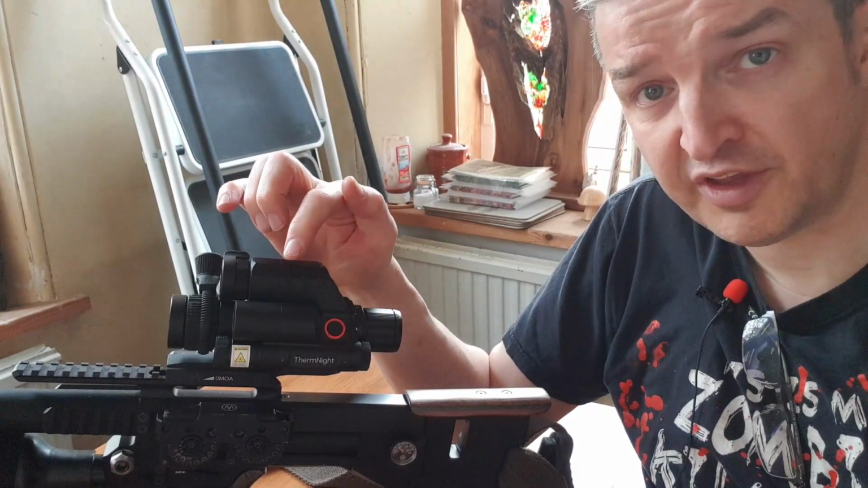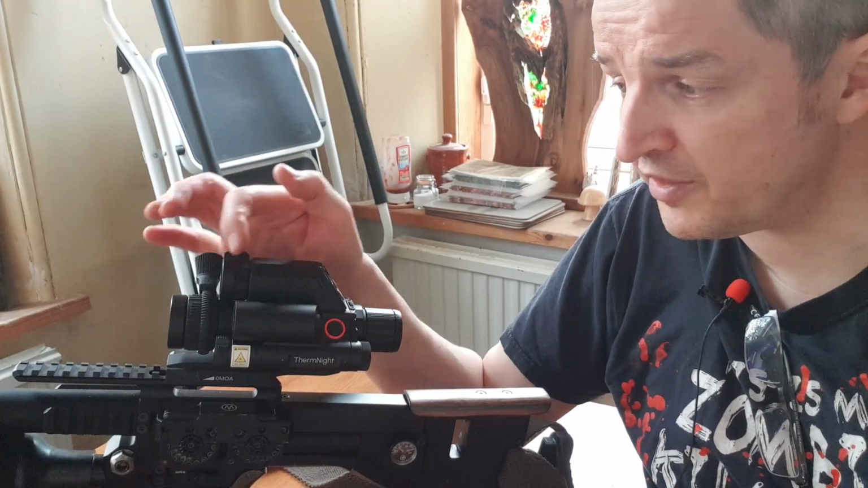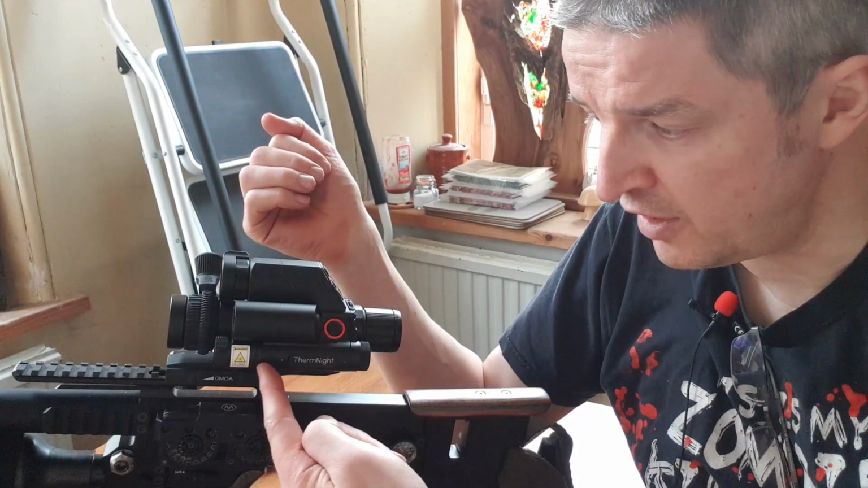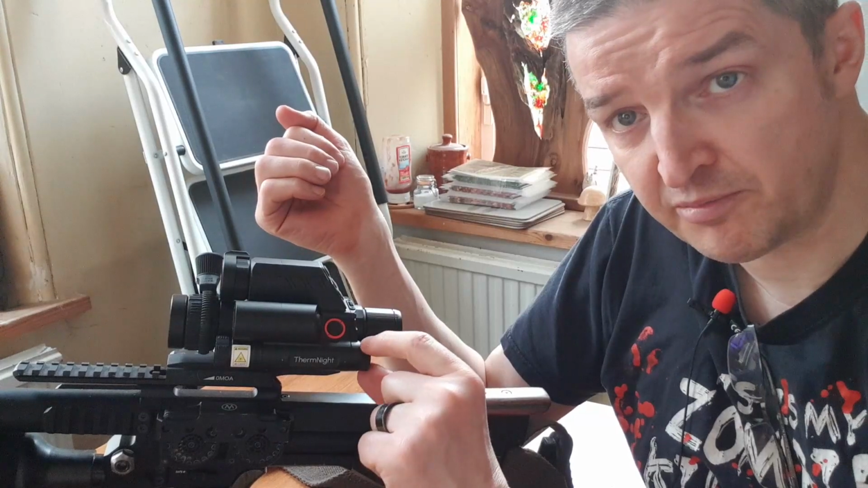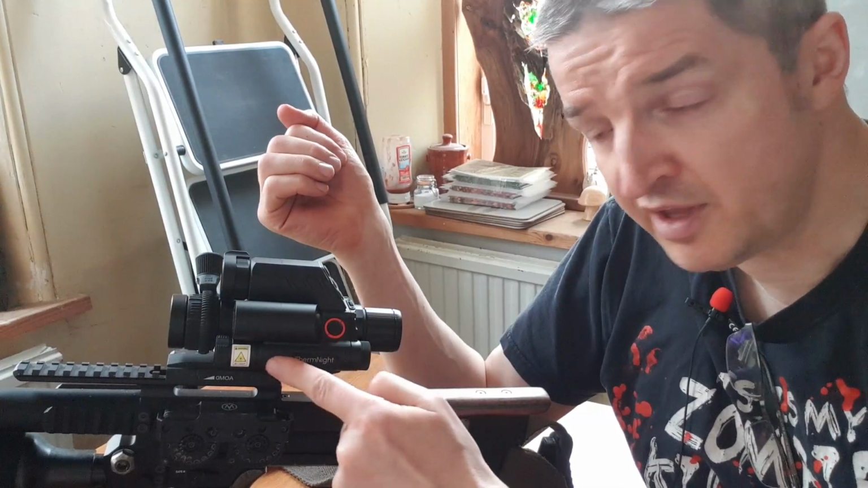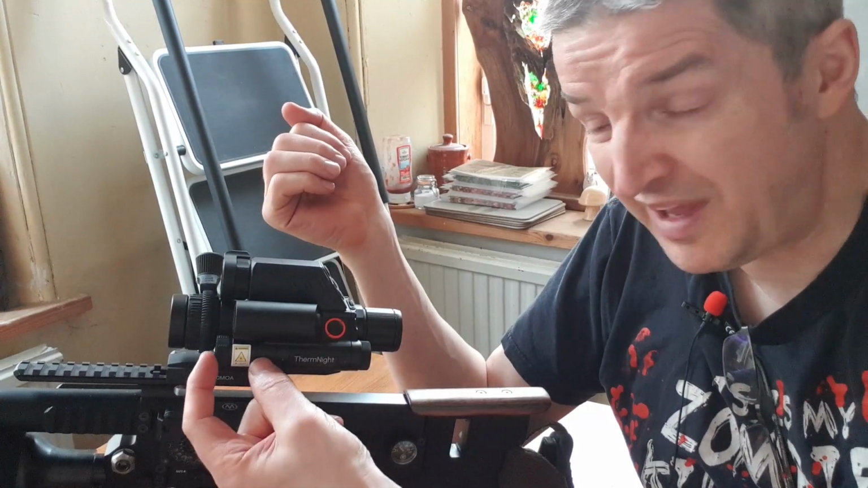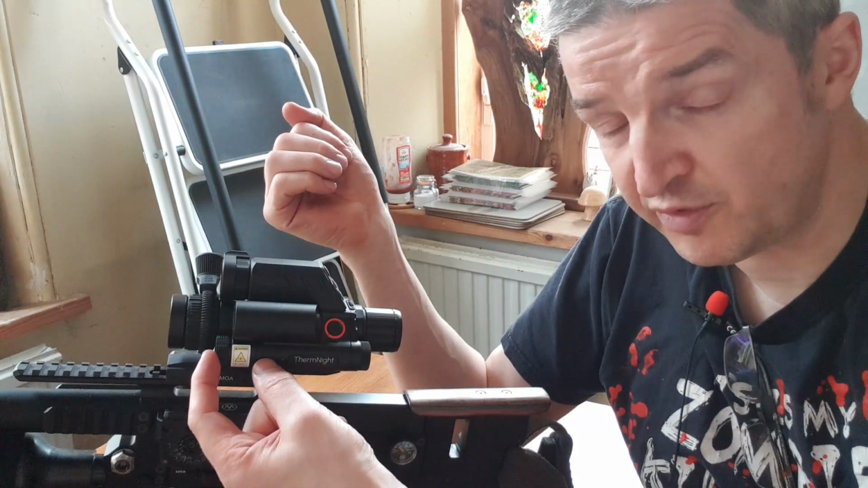A very quick rundown on it. You have the LRF module with a laser rangefinder, emitter and detector at the front. You have the 18650 battery compartment here. You've got the cap at the back, and you have the pill, if you like, which is basically the head with the diode in it.